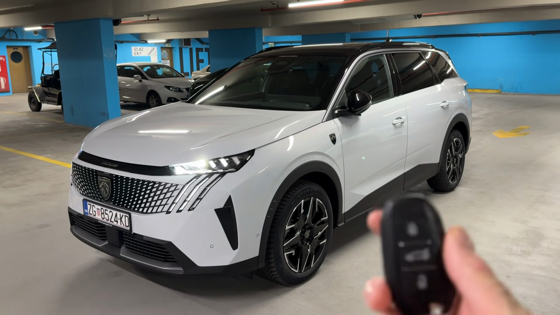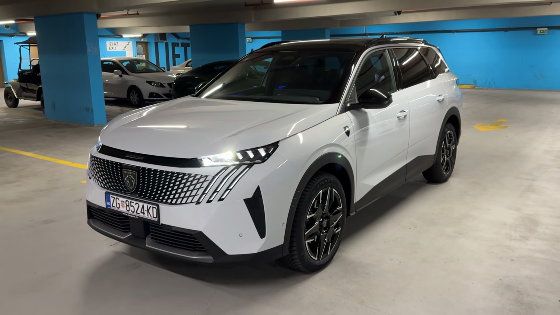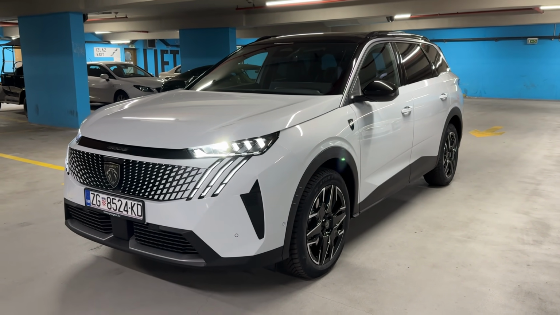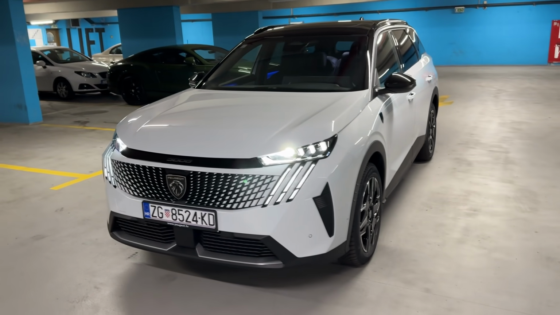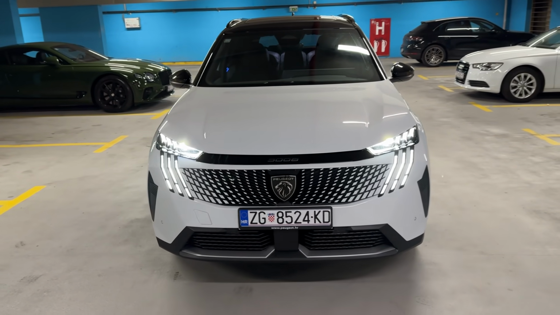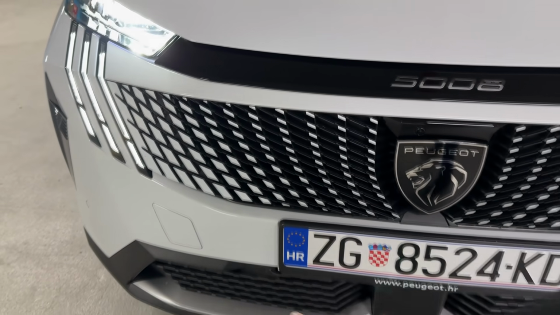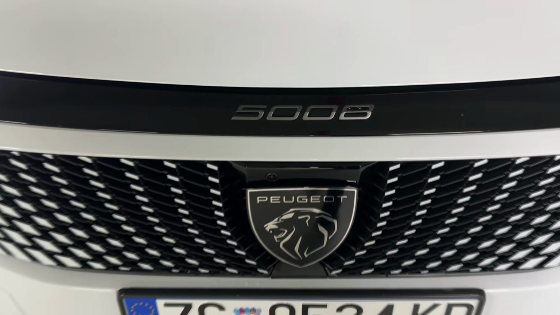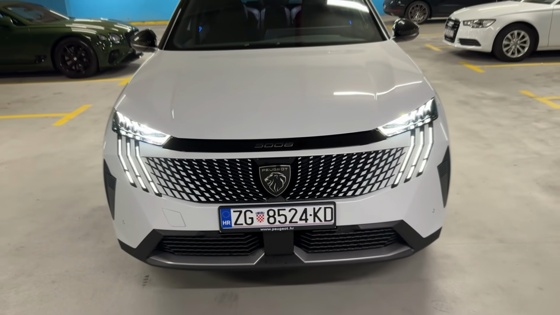Today I am taking you on a night point of view drive with this car, the new Peugeot 5008. This is the new generation model. As you can see, it looks gorgeous, the very nice and futuristic look. Look at this front with the seamless integration of this new grille into the front bumper. Then we have, of course, the new Peugeot badge, 5008 lettering, pixel LED lights on this one.